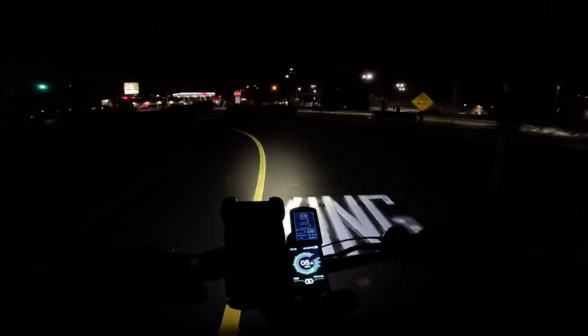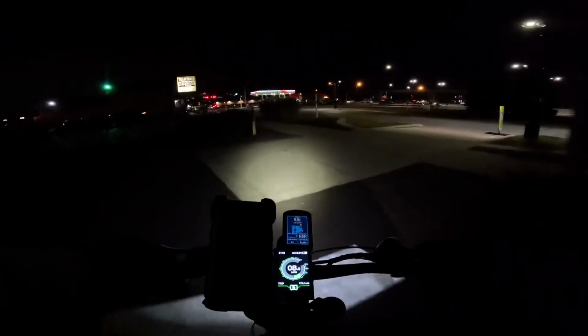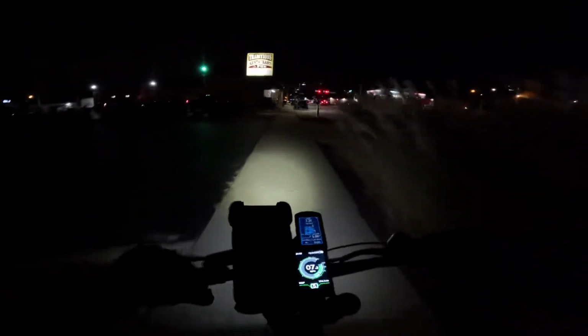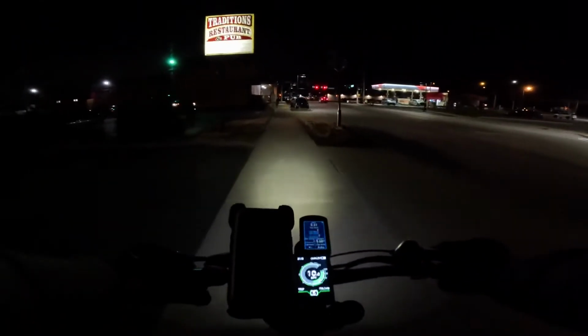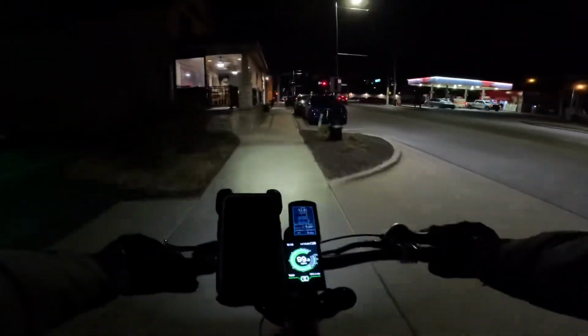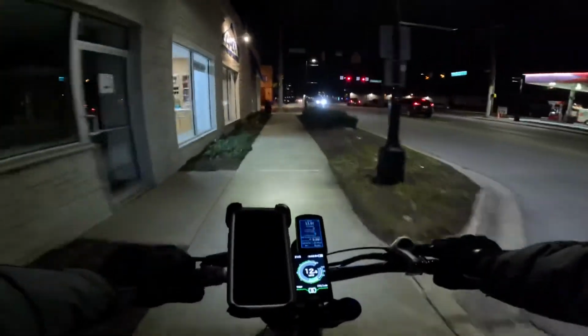Yeah, I could add the phase running controller and all that and make this very powerful, but at the same time I don't want to make it that powerful. I want to keep this like a regular bike pretty much, so I can take it on the trails and so forth. Here we go, we're coming up to the next trail.